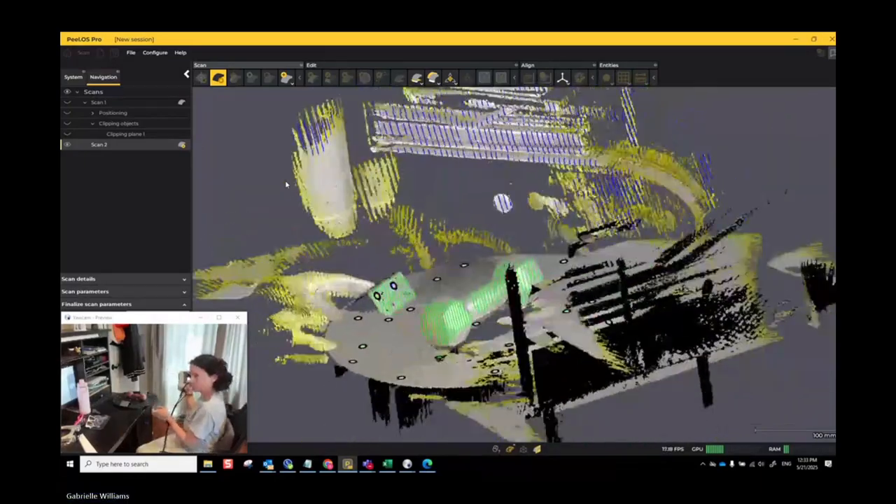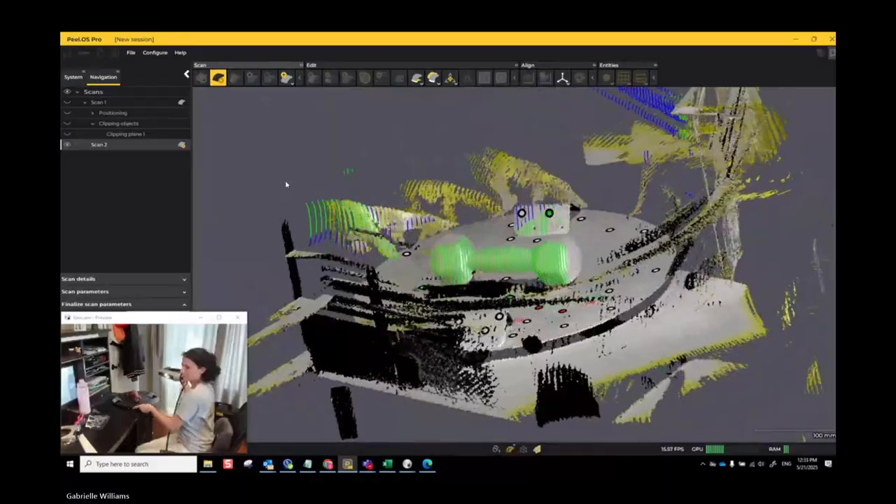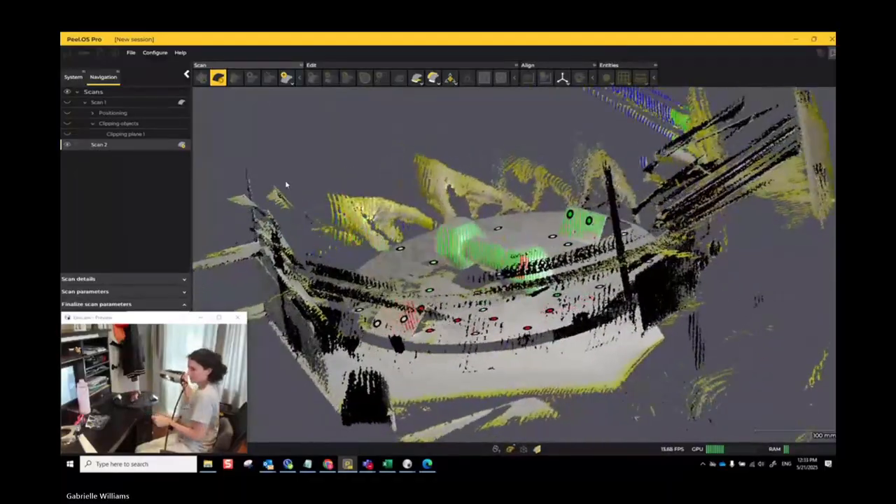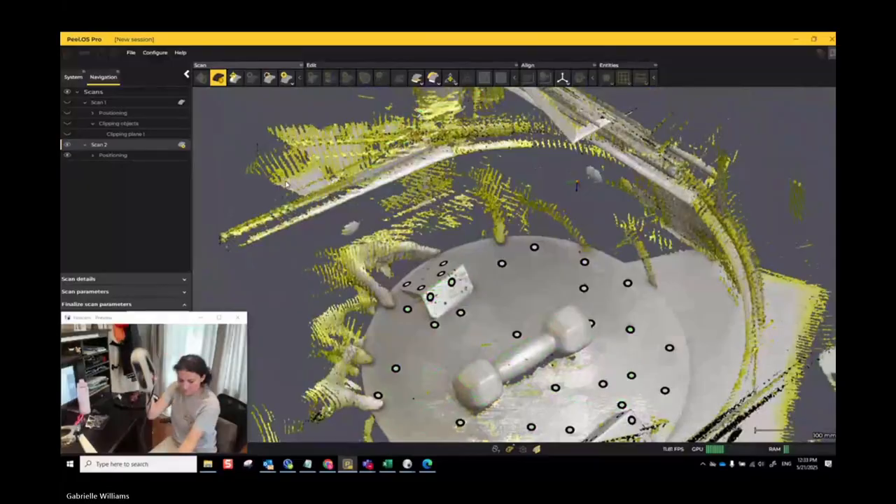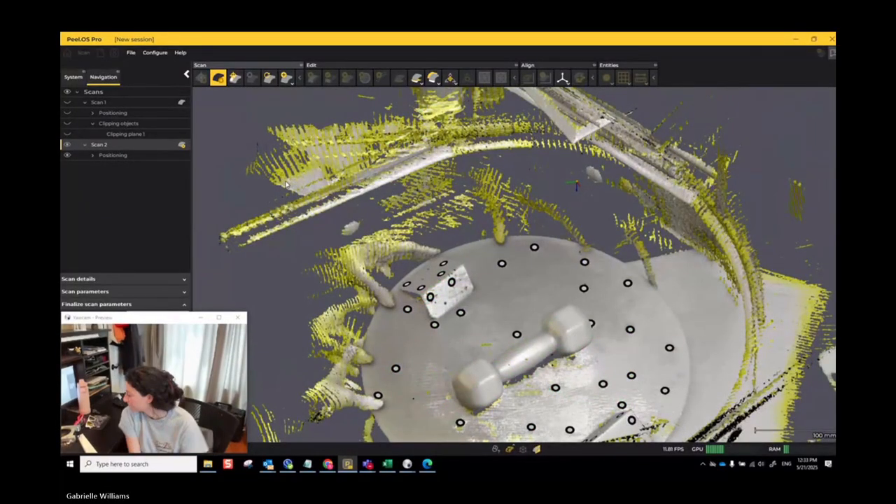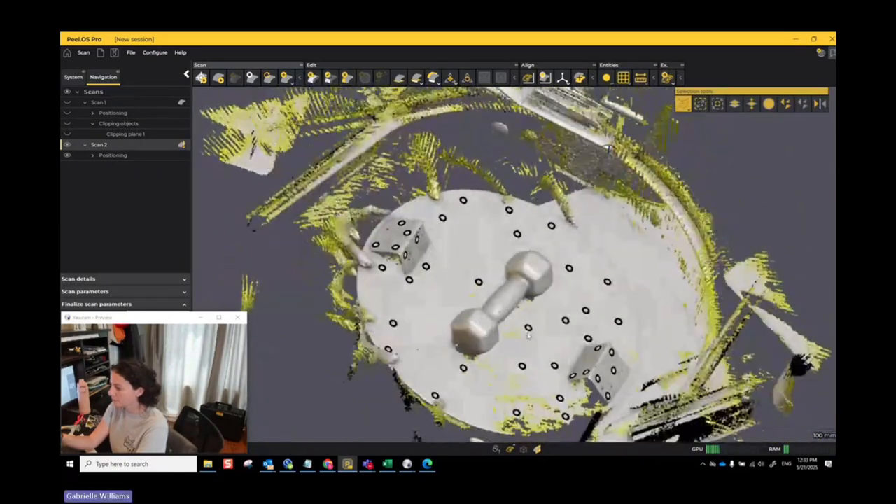Okay, so once I have everything, then I stop the scan. And I do my little delete of all this random stuff. Okay, so some other selection tools. I highly recommend that you guys go through all of them and just play with each one so you understand what each one does.